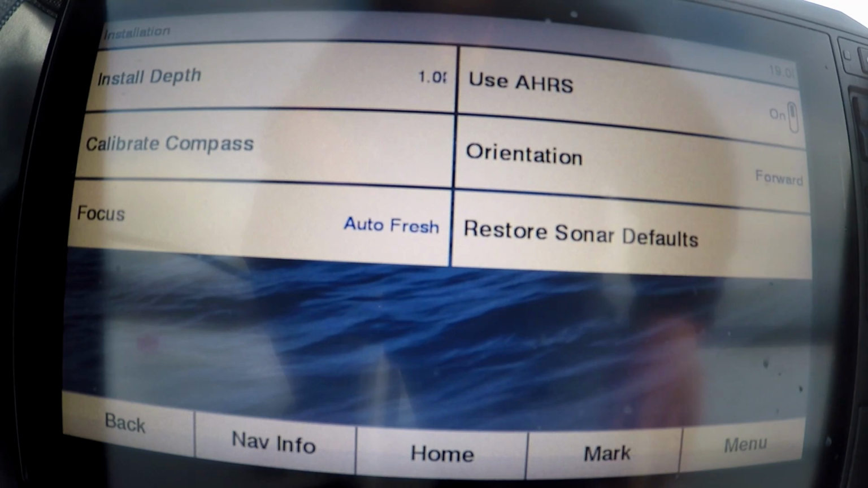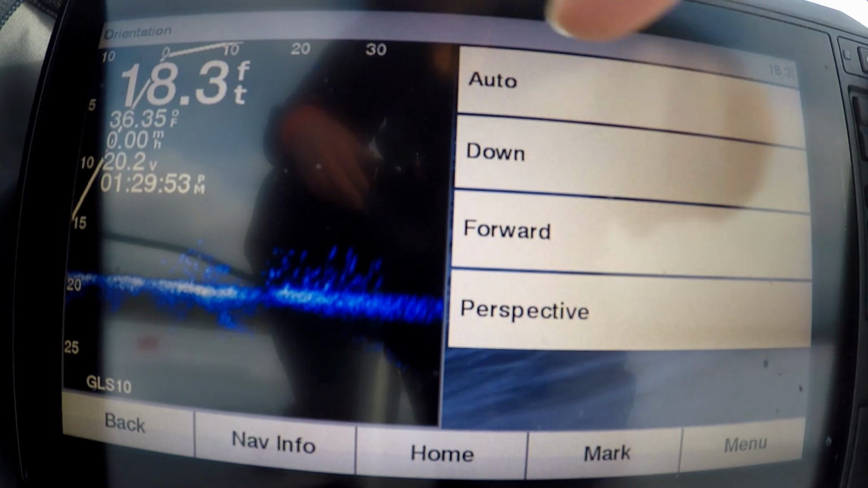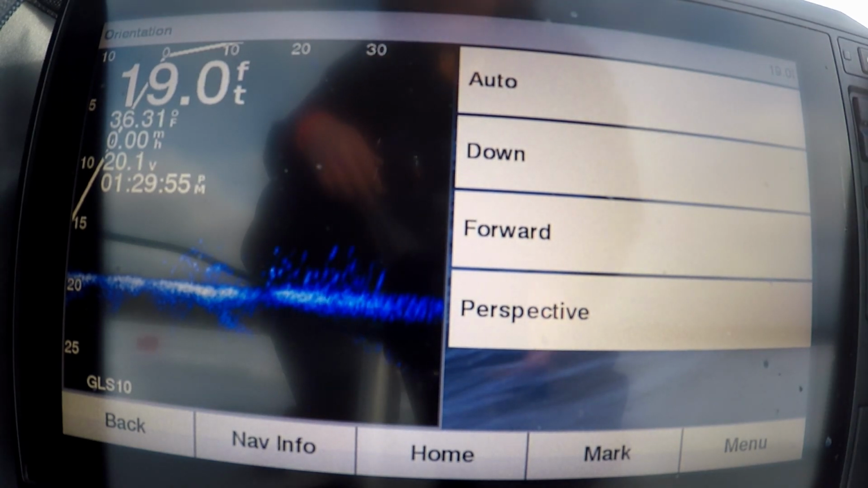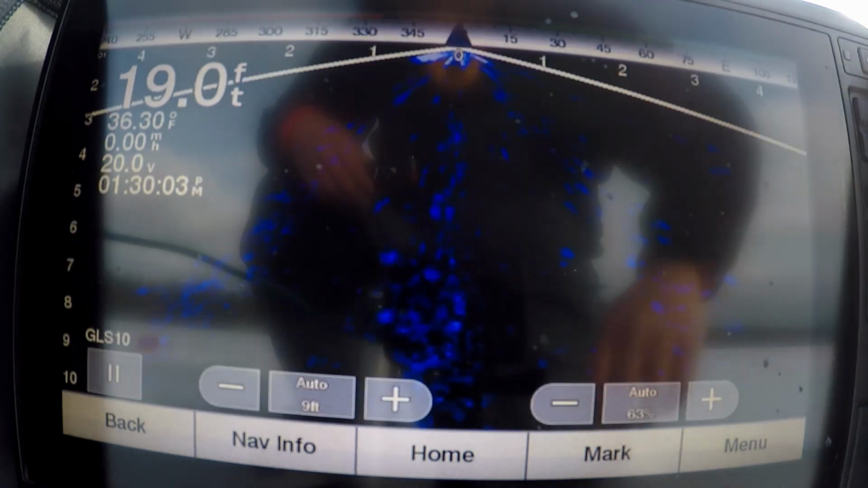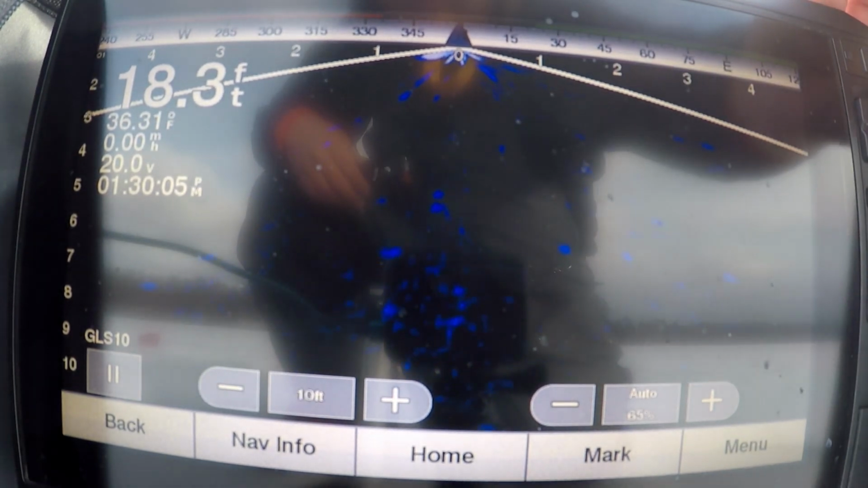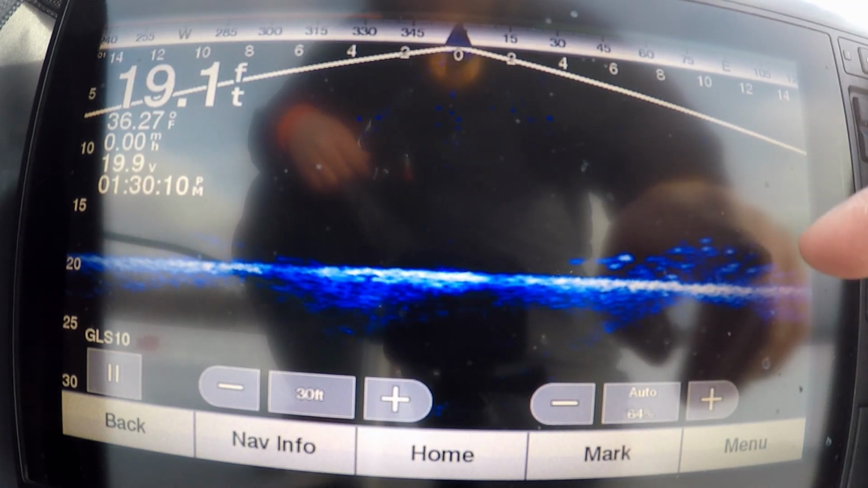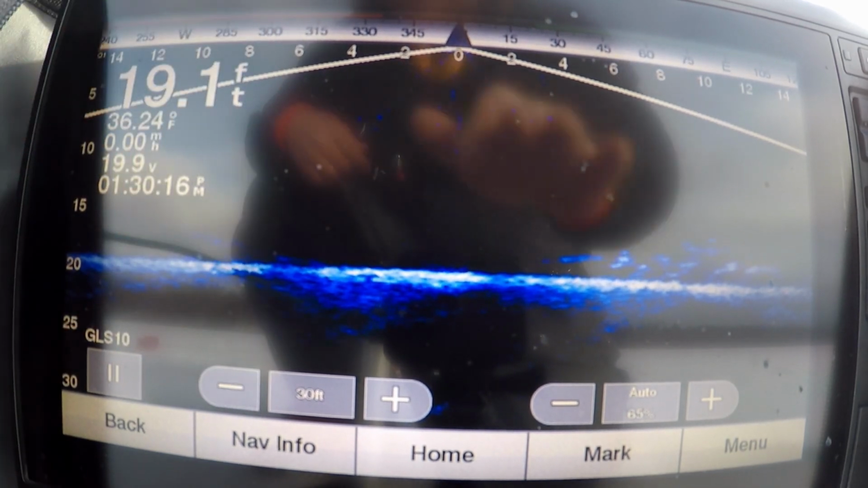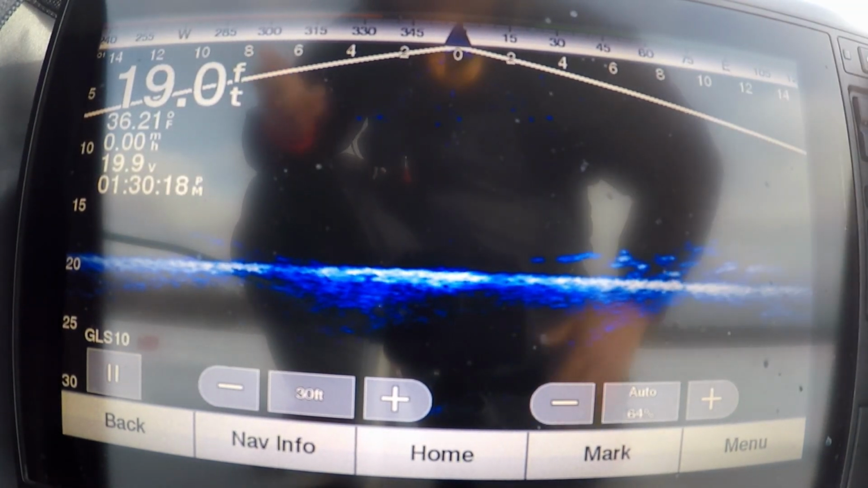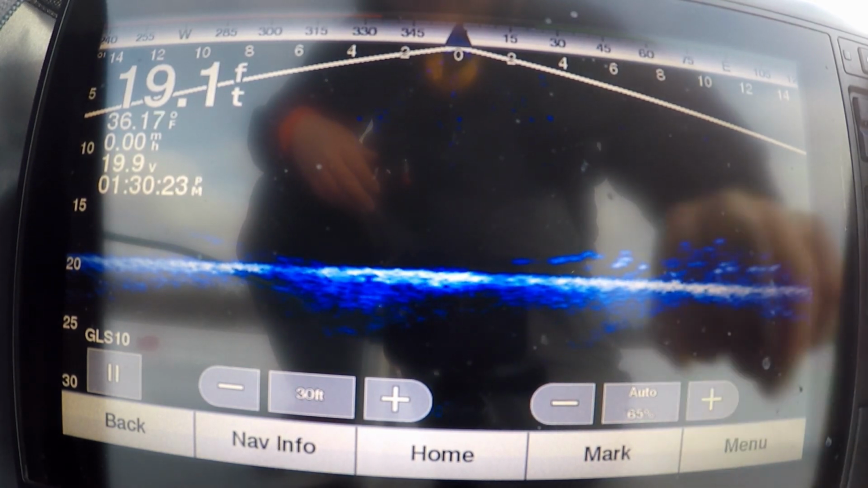So another thing is the forward or downward or perspective orientation. Right now I have it set forward. Pretty much you just see about 10 feet back from the transducer, and then 30-40 feet forward. If you switch it to down, it's going to look exactly straight down, depending how deep it is. So as you can see, 12 feet forward is where all the structure and fish is, but 14 feet behind me there's nothing. So I usually like just to use forward just because it's more versatile and I can see a lot farther.